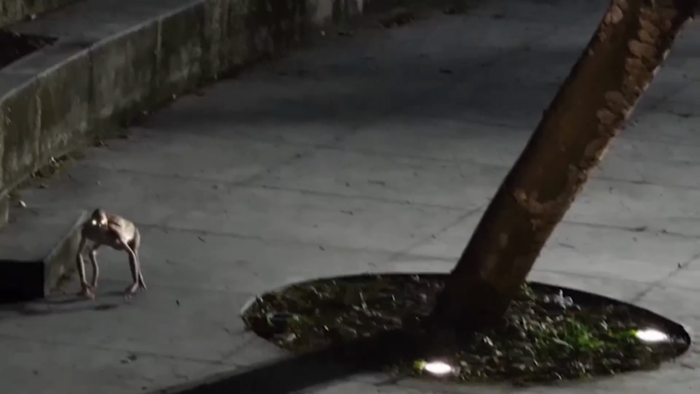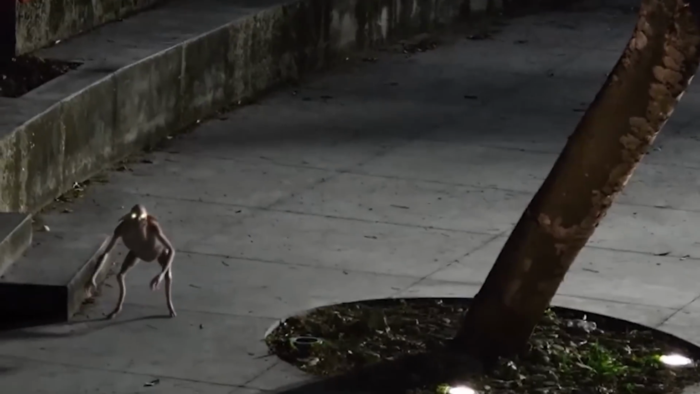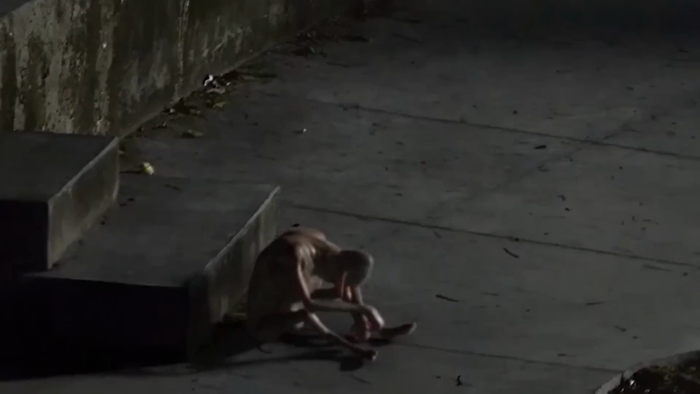But then, the creature turned its head toward the camera, revealing its eyes, completely blank and glowing like flashlights. The person recording, overwhelmed by fear, ran away before the creature could get any closer. The eerie encounter leaves viewers wondering what this cryptid was and where it came from.